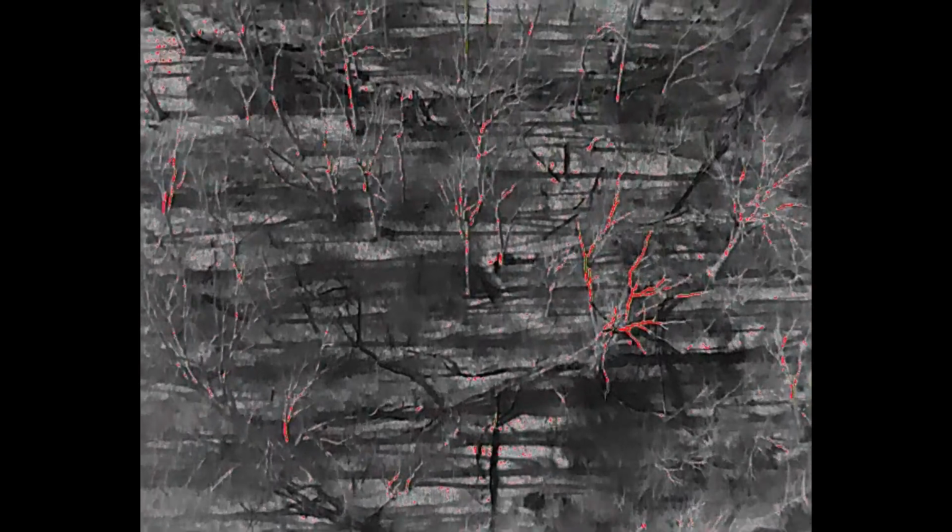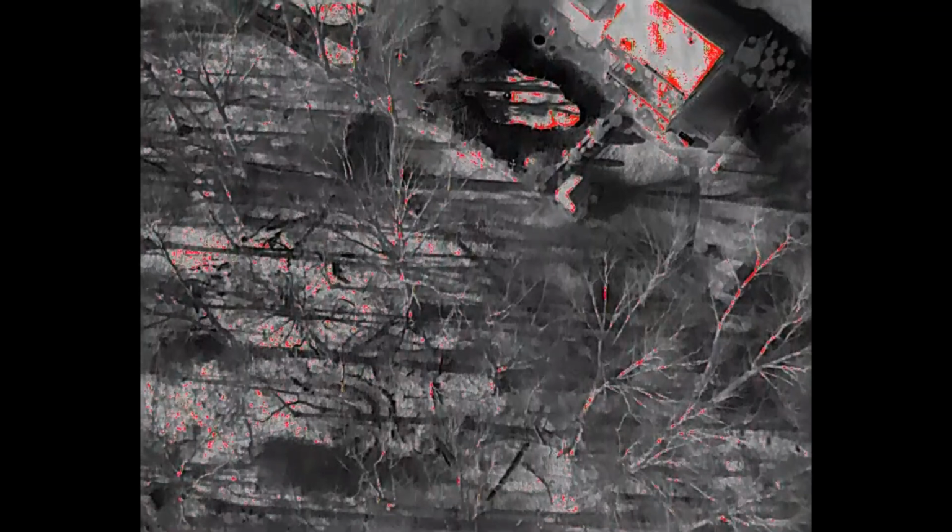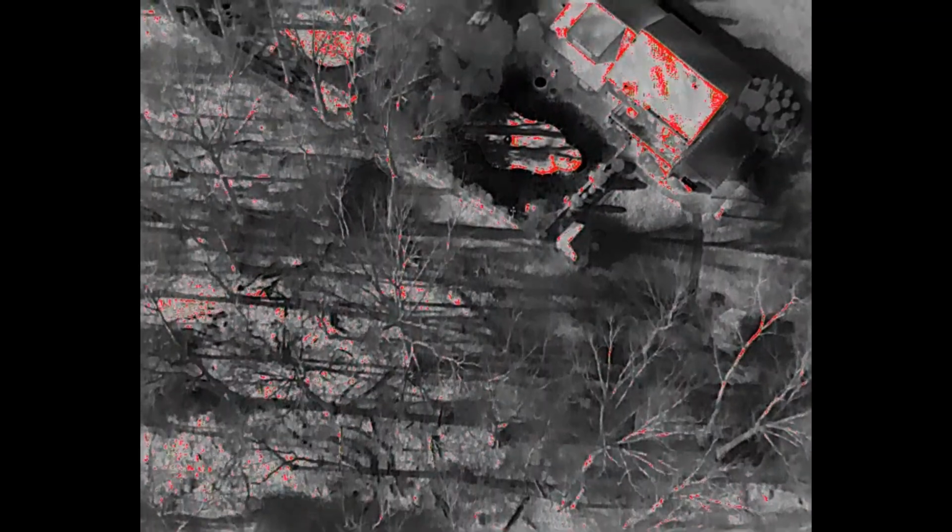But I'll tell you what happened with this aircraft. At the end of this flight, I was backing up away from a really pretty home on Francis Drive, and I backed right into a tree. This aircraft is supposed to have obstacle avoidance, but it apparently does not work in reverse. It doesn't stop you.